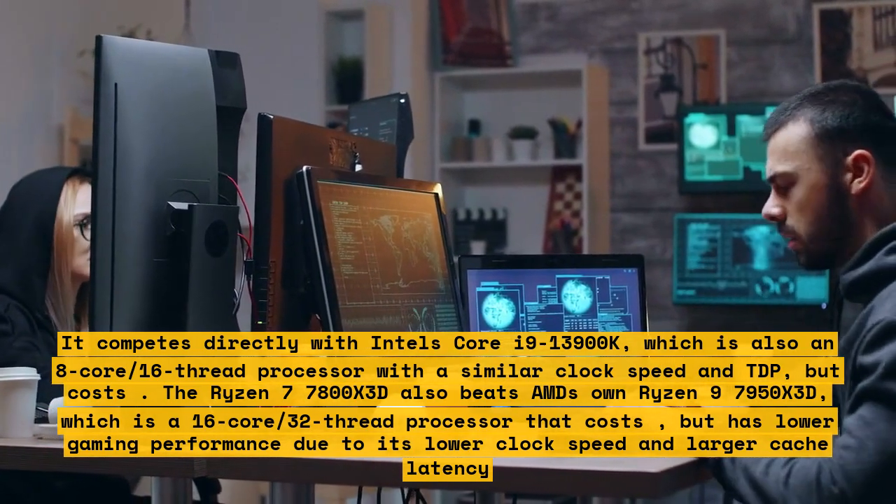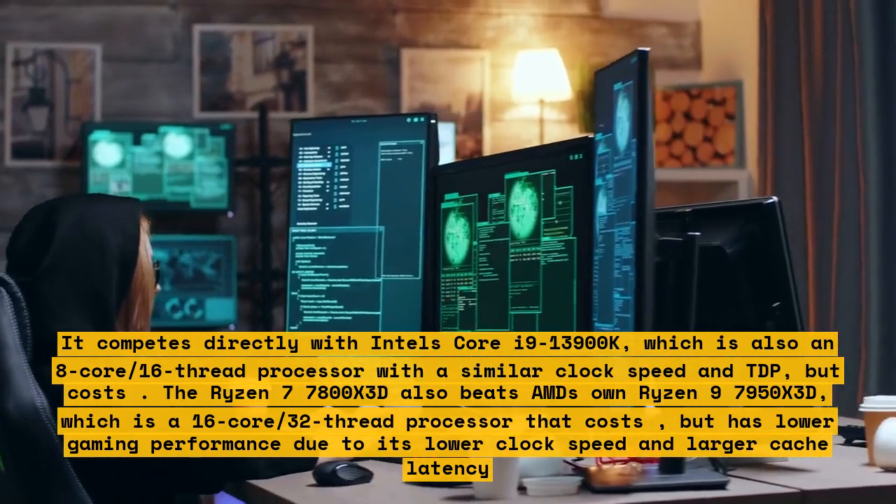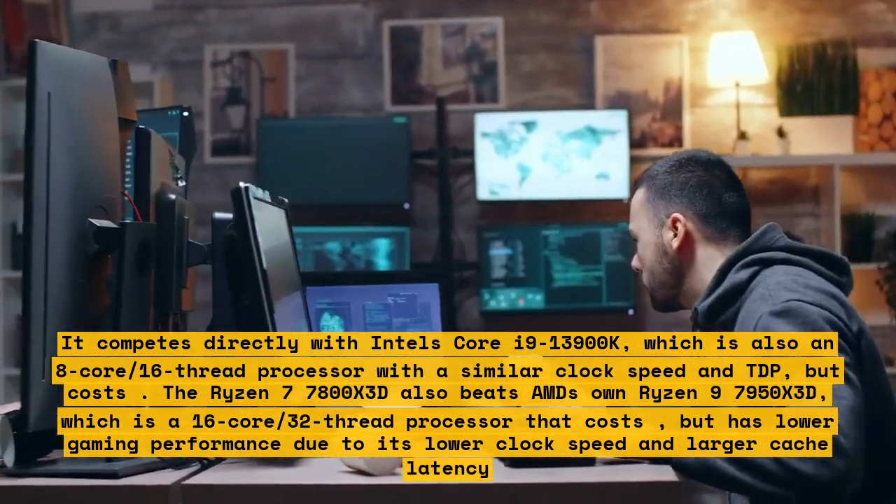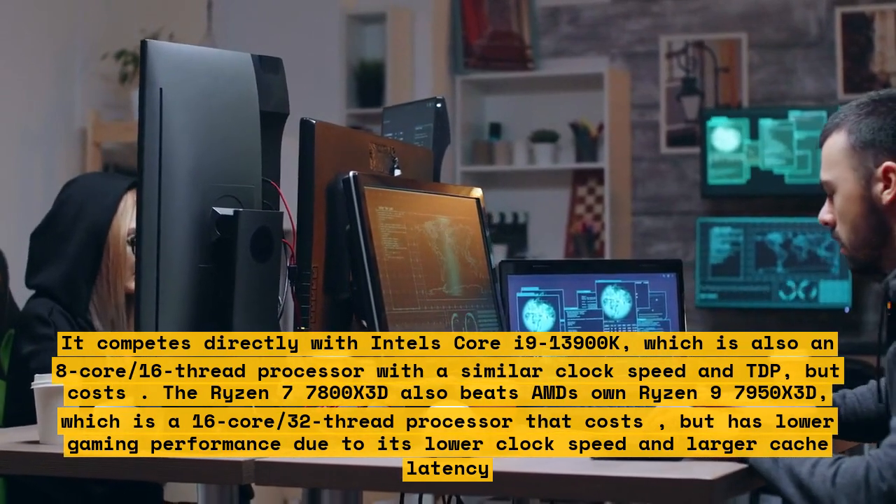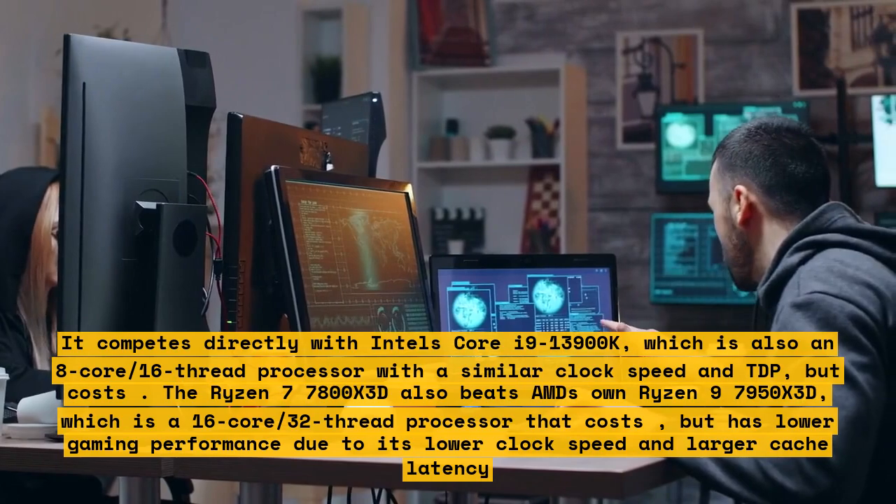The Ryzen 7 7800X 3D also beats AMD's own Ryzen 9 7950X 3D, which is a 16-core/32-thread processor that costs $699, but has lower gaming performance due to its lower clock speed and larger cache latency.